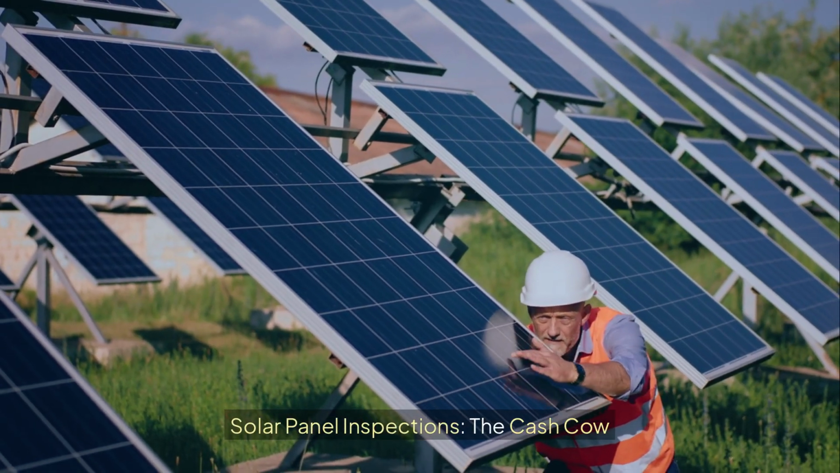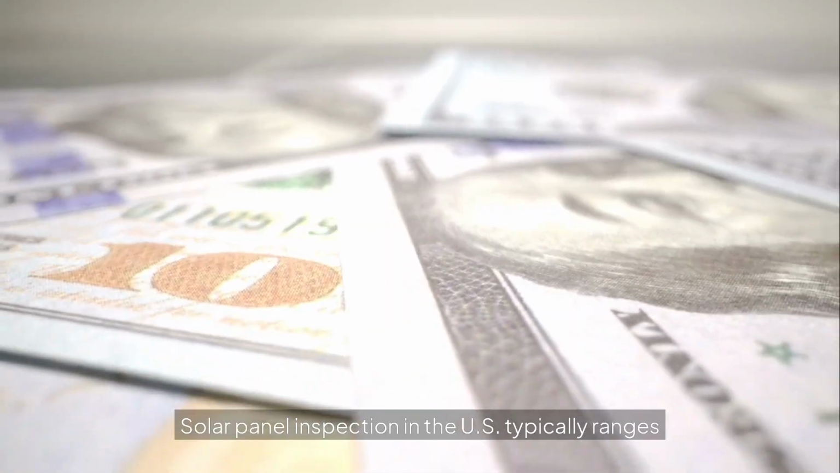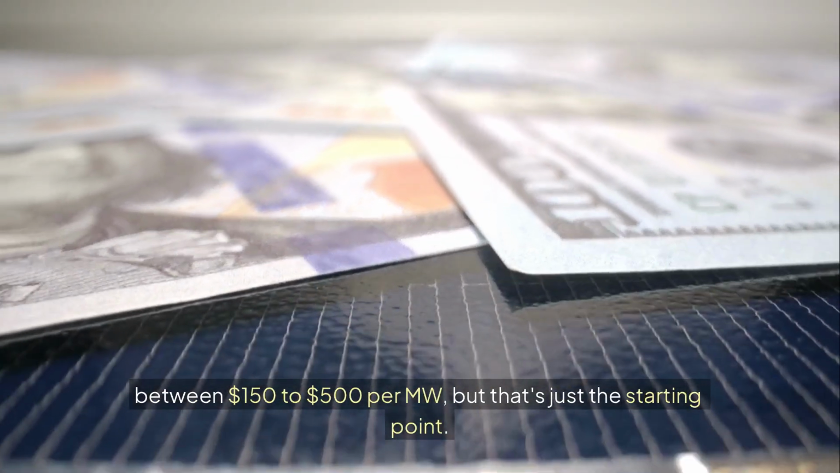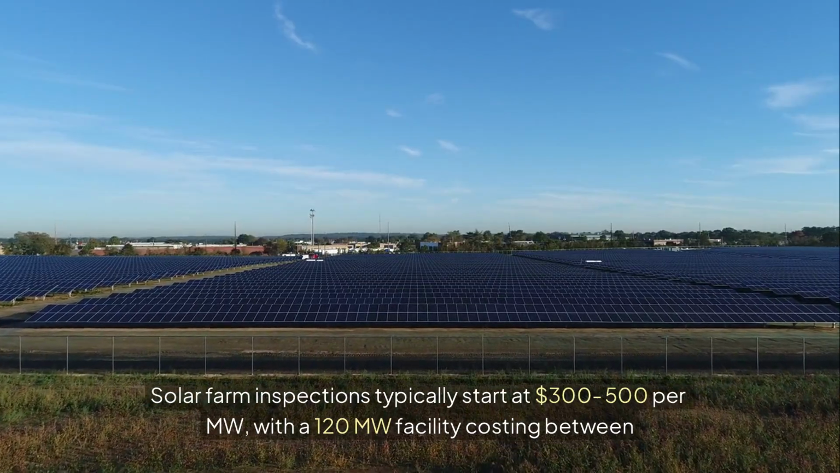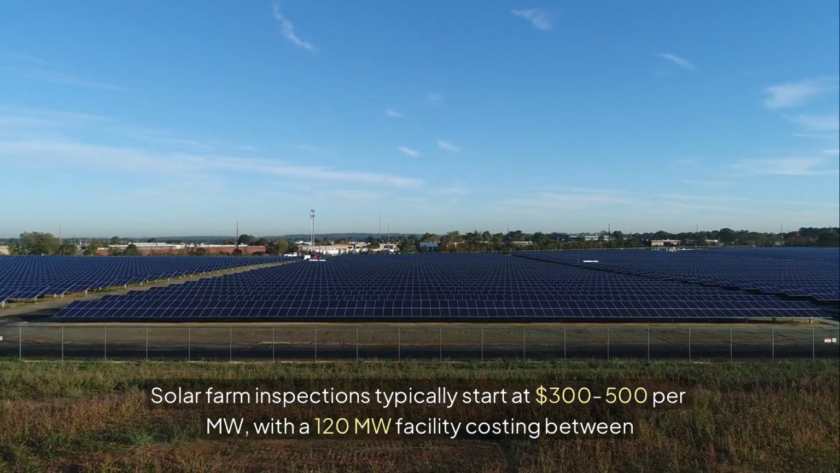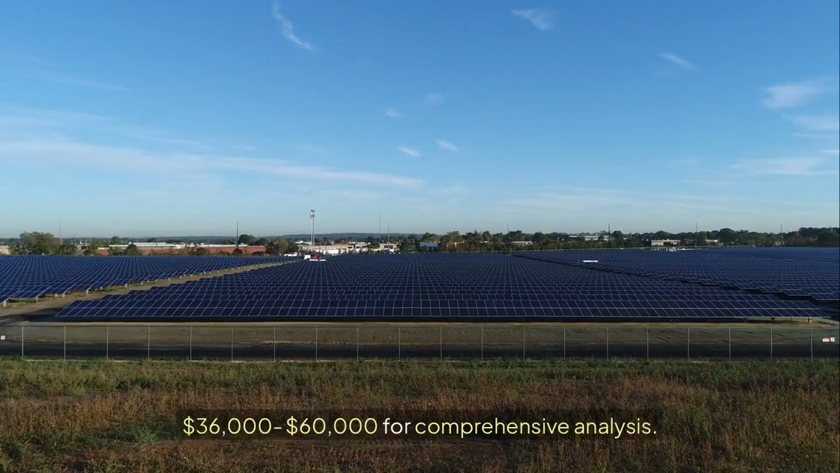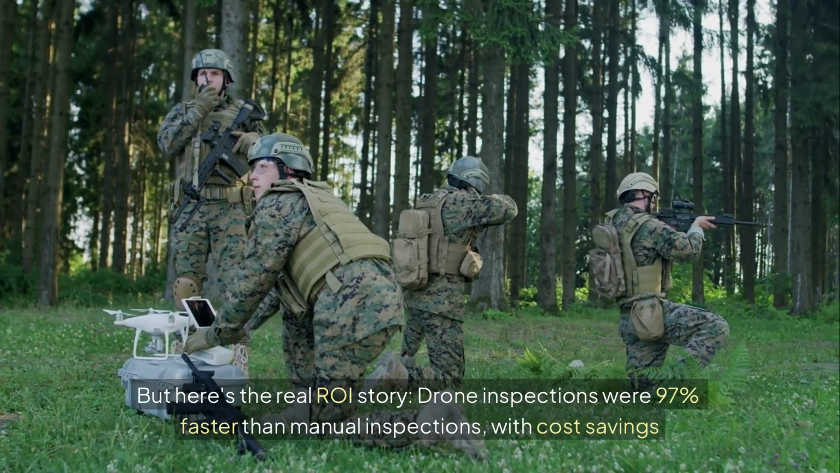Solar panel inspections, the cash cow. Here's where it gets exciting. Solar panel inspection in the US typically ranges between $150 to $500 per megawatt, but that's just the starting point. Solar farm inspections typically start at $300 to $500 per megawatt, with a 120 megawatt facility costing between $36,000 to $60,000 for comprehensive analysis. But here's the real ROI story.